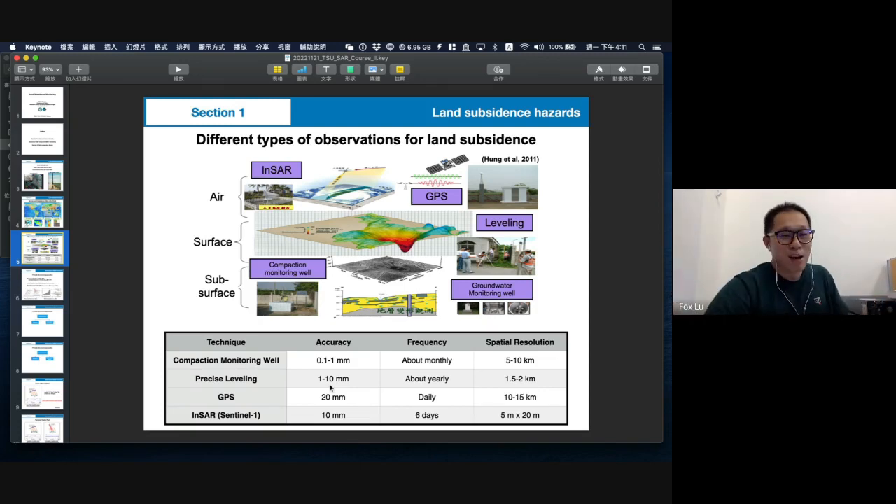The last one, which we will show you today, is InSAR. Its accuracy is about 10 millimeters, or somebody says 10 to 20 millimeters, and its frequency is every 6 days. You will say it's very high frequency.